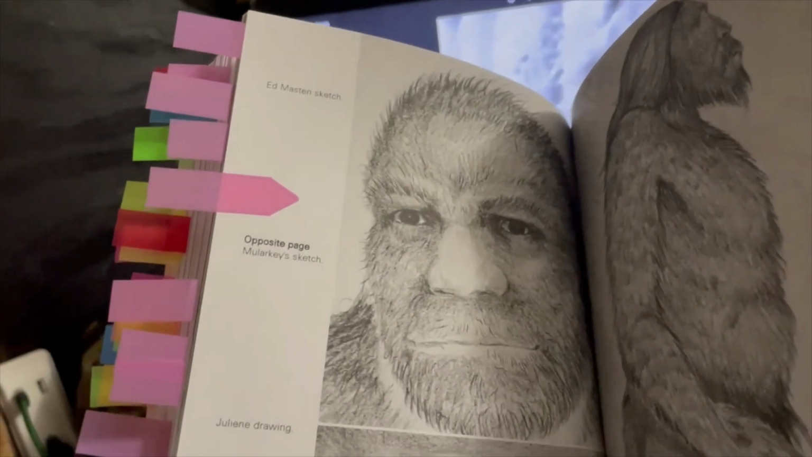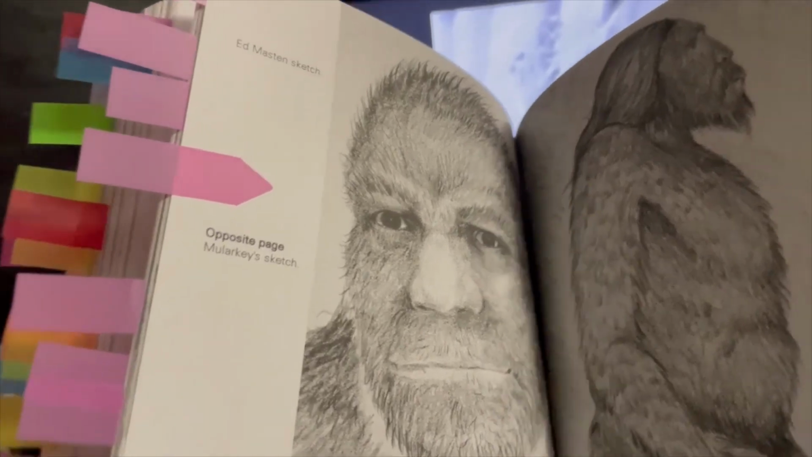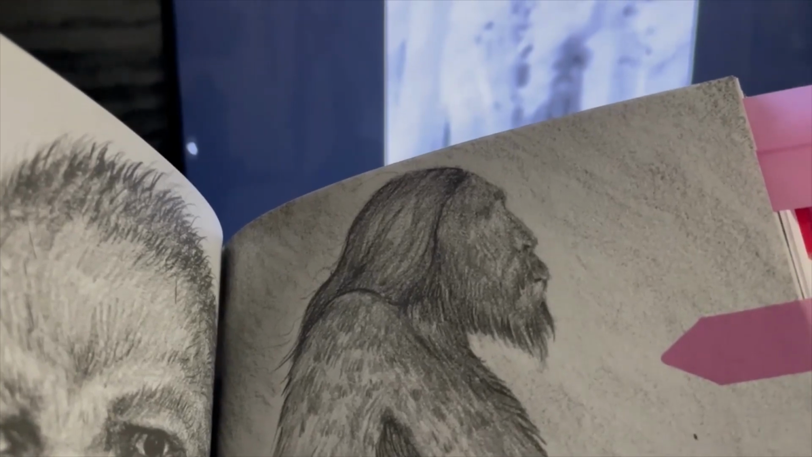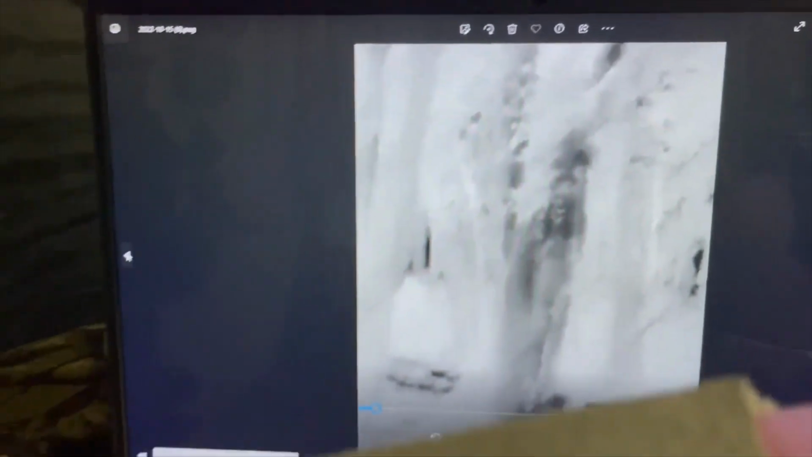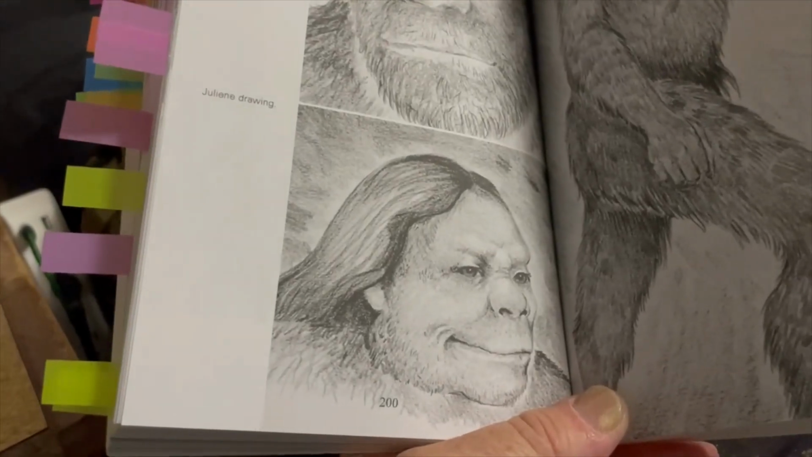Alright, so this is one that's got hair on his face. That's kind of unusual, but he said some of them do have it. So here's one that would be similar. And if you look at the hair on top of his head, if it was pulled back into a ponytail, it would probably look a lot like that, looking at him from the front. And this one, it looks like he does have a beard as well, or some type of a beard going there. So see, here's another one with no hair on his face, or very little.